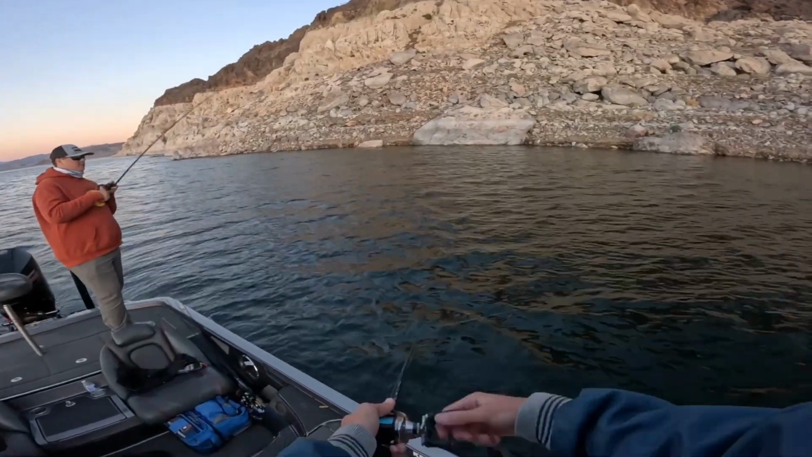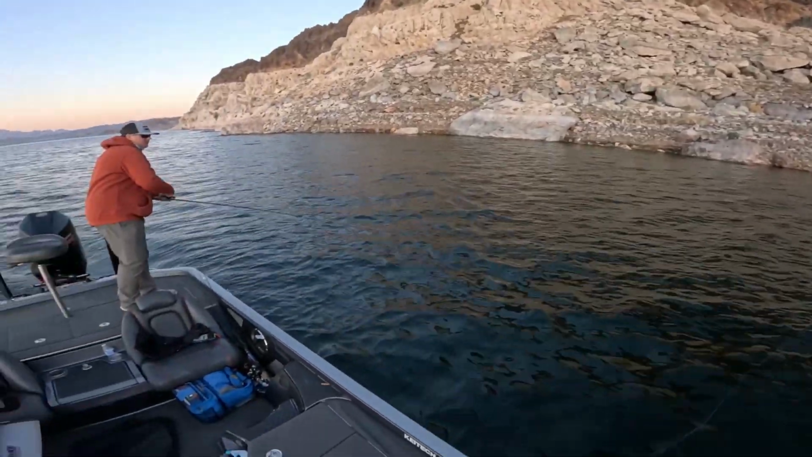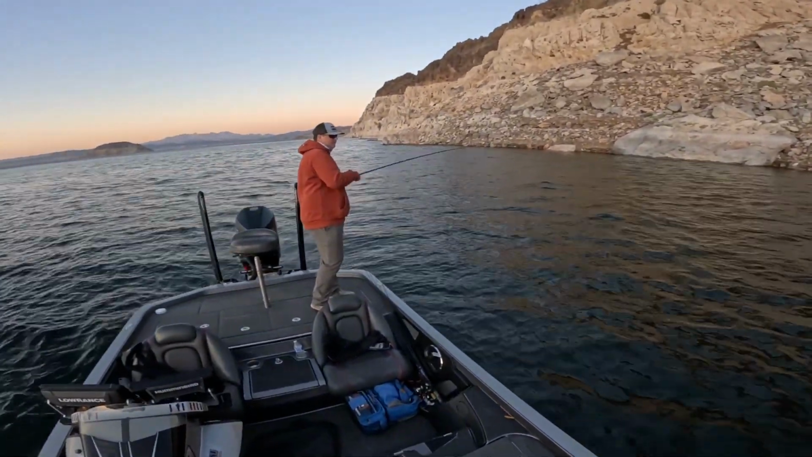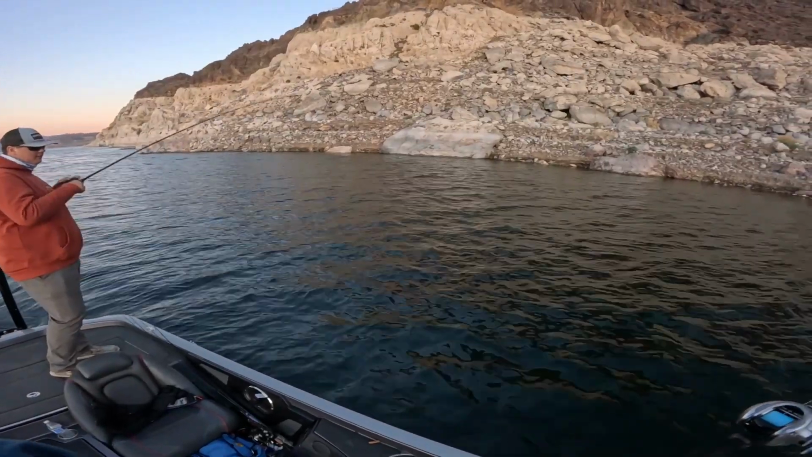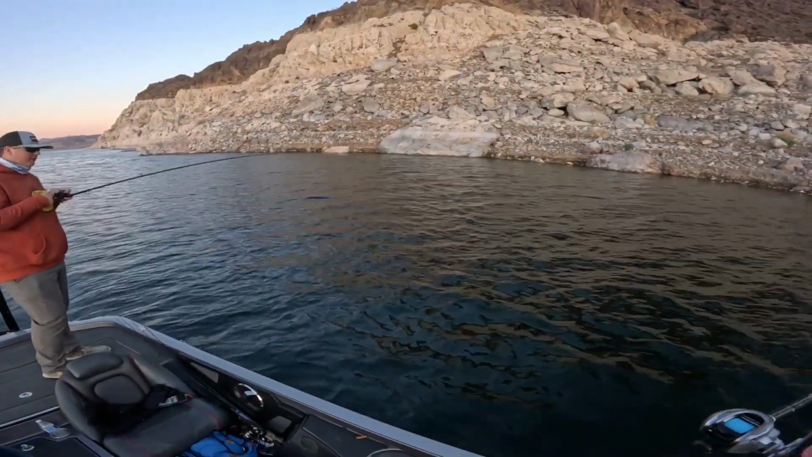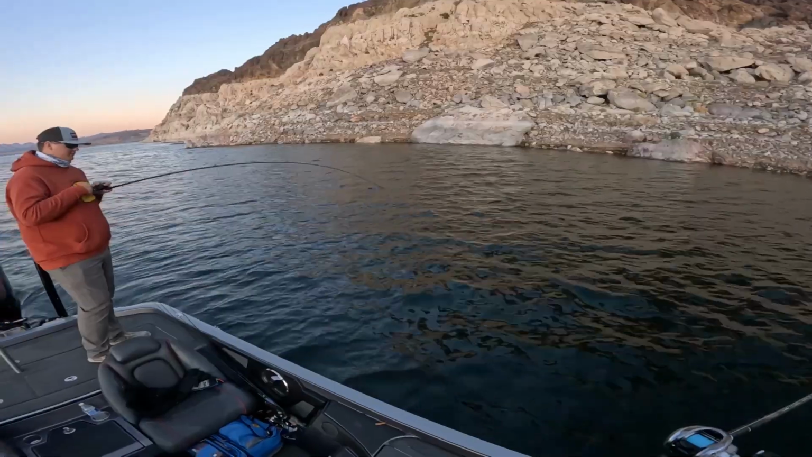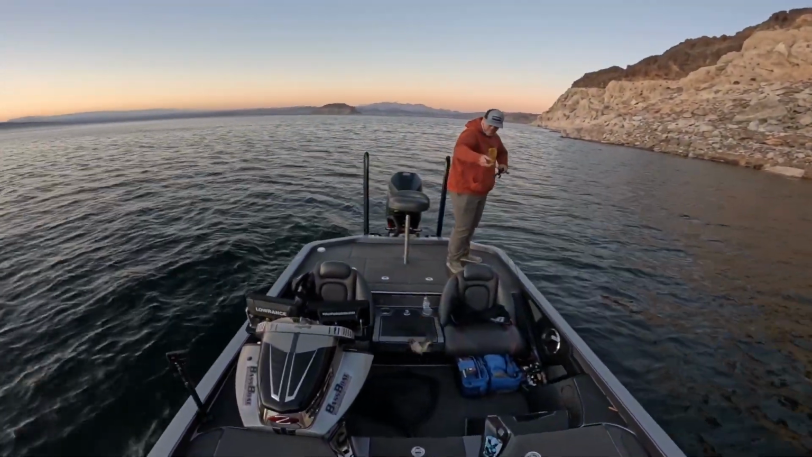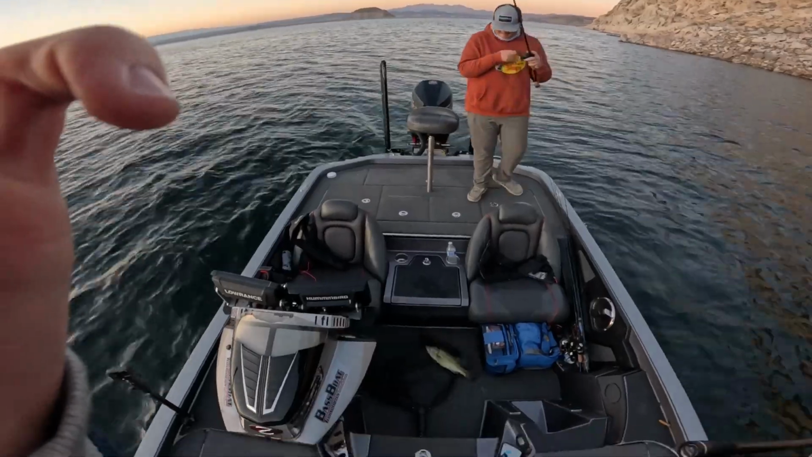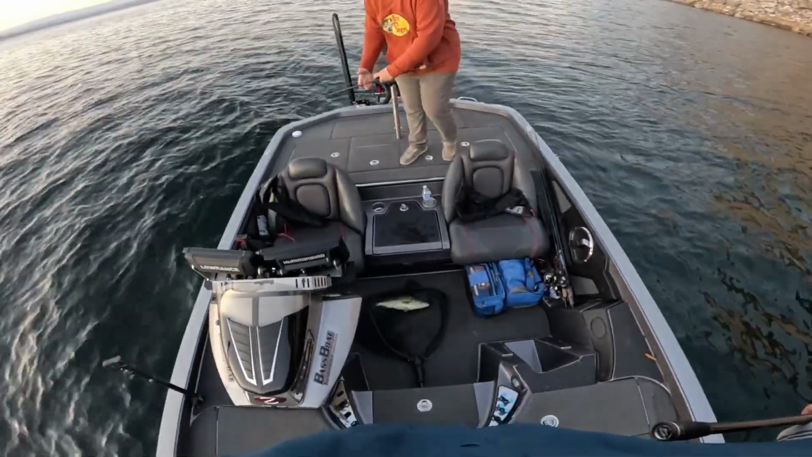You're about to cross me. Let me get out of your way. Oh no, I'm in front of you. That is indeed a fish. A couple taps, I'm like, oh, it's a rock. Right on that boulder. It's not a bad one. No, I get it, man. What do you mean it's not a good one? That's like the same size as the one I just caught.